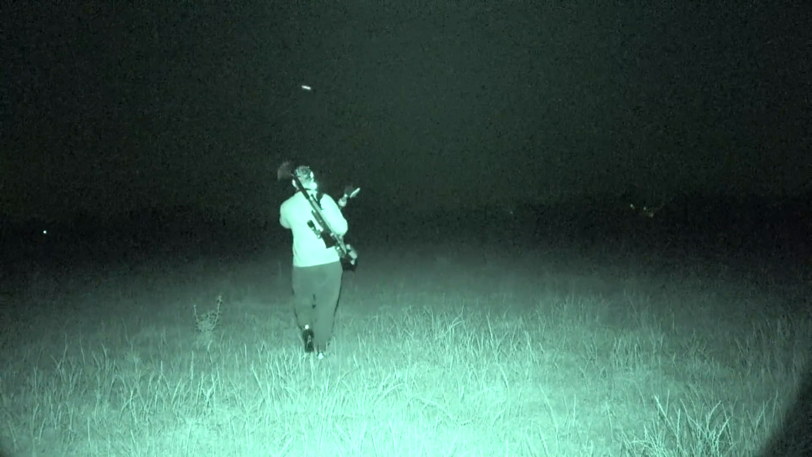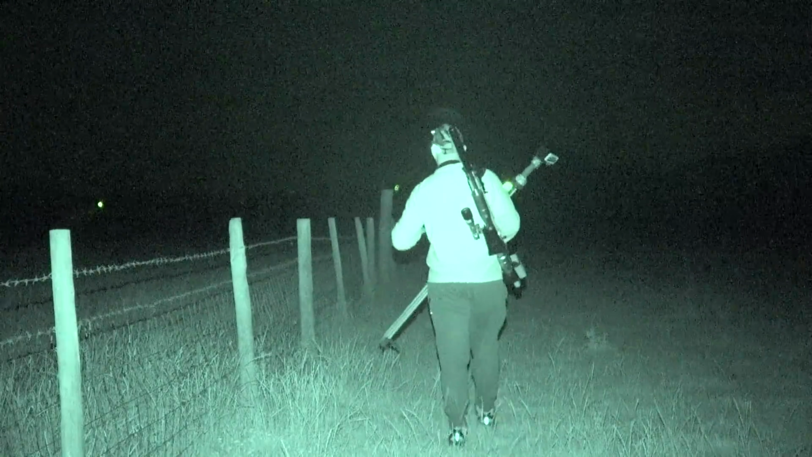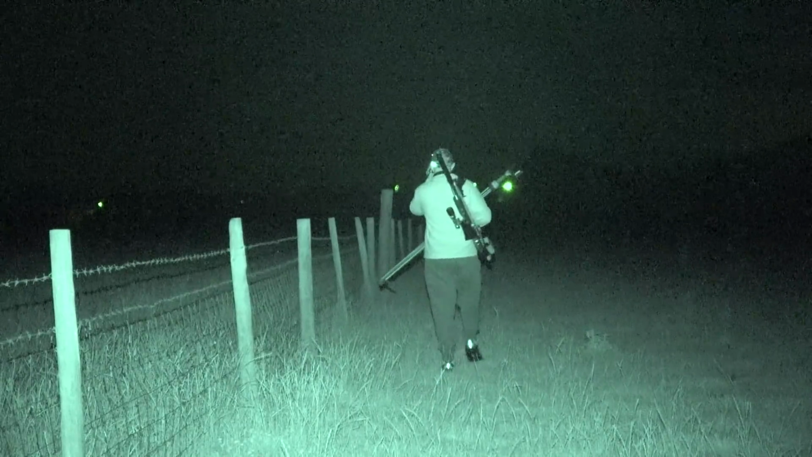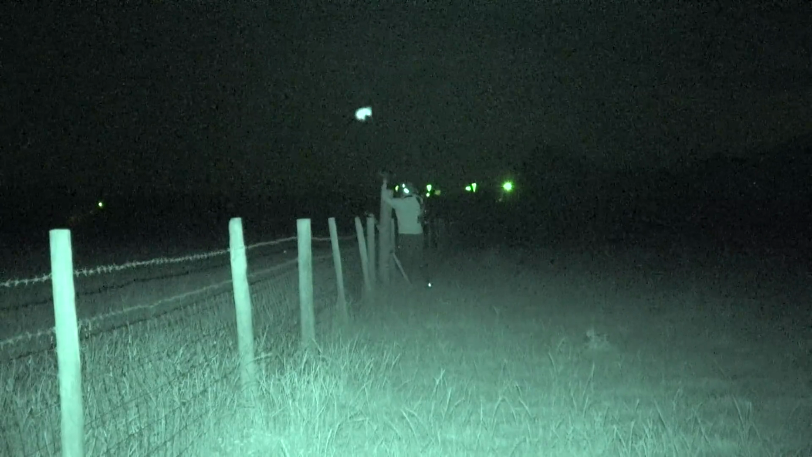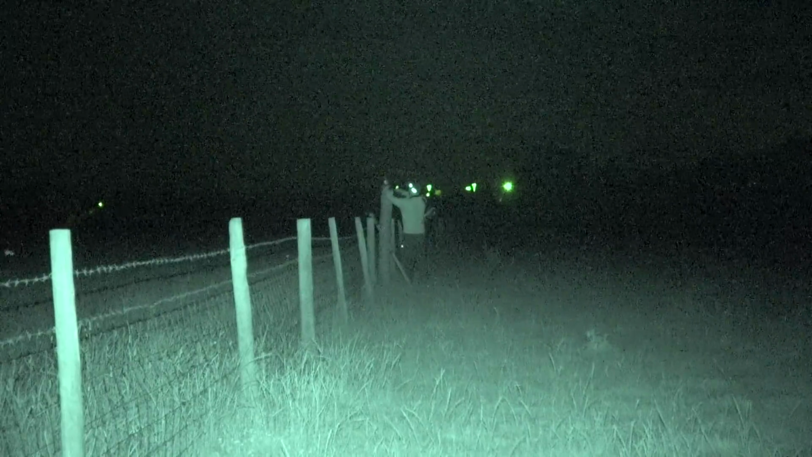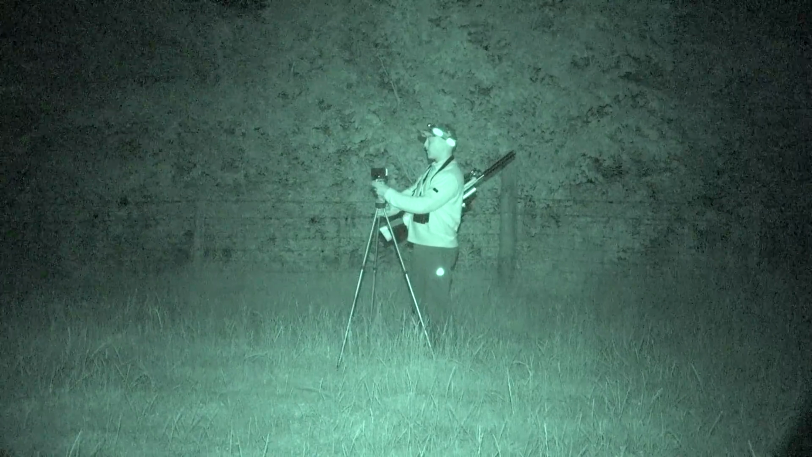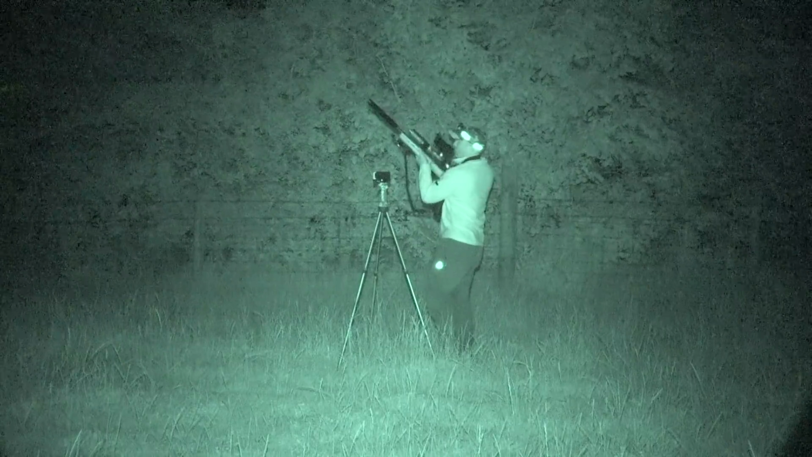Meanwhile, back at the farm shop, no, not the Diddly Squat one that everyone's talking about at the minute, the farm shop near me, I'm stalking my way up the fence, very gingerly, just making sure I'm not bumping any foxes that are resting up in the paddock, and putting my caller on the fence. I then go and hide in the shade of the trees, because it's quite a moonlit area. Get the caller in position, go and hide up in the trees, just in the shadow of the trees there. Put the caller on and wait for my Charlie.